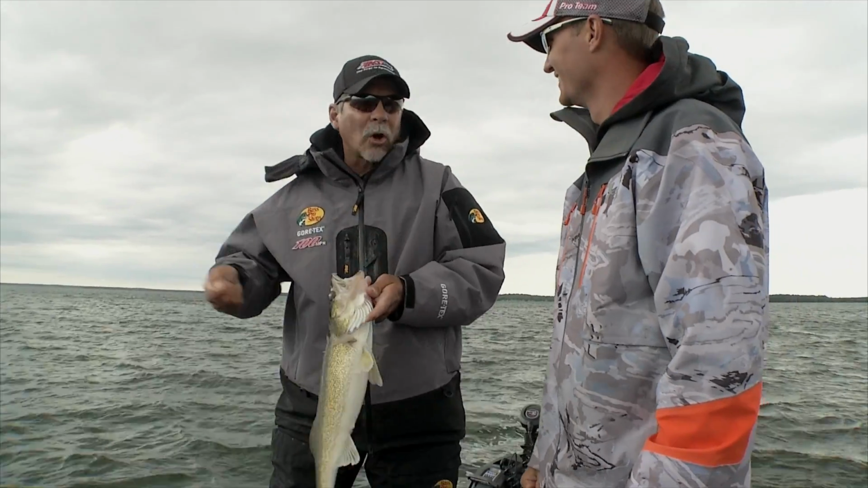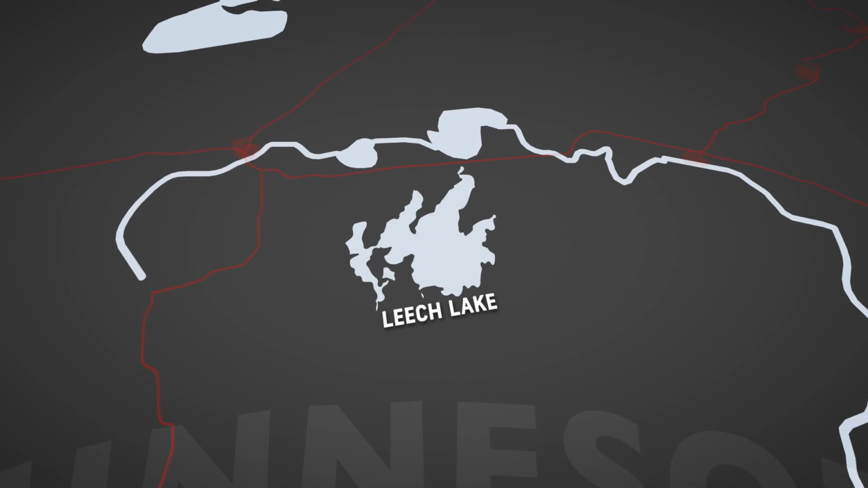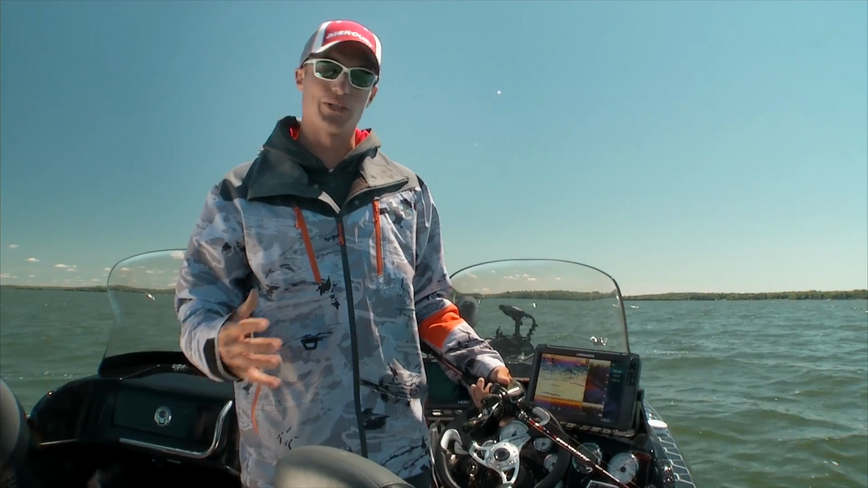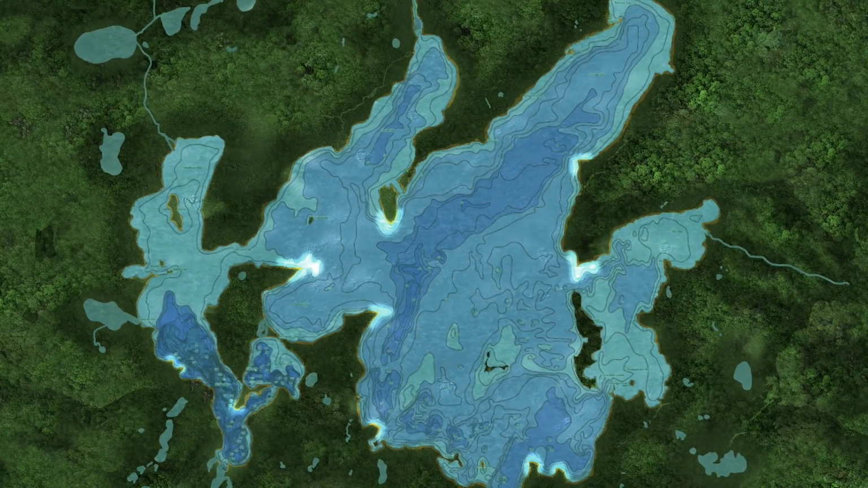It just felt like a dunk. Even on a monster northern inland lake like Leech Lake, which features over 195 miles of shoreline and thousands of acres of viable water. What we're doing out here today on Leech Lake is a pretty typical summertime pattern. We're keying in on main lake points and deep rock humps.